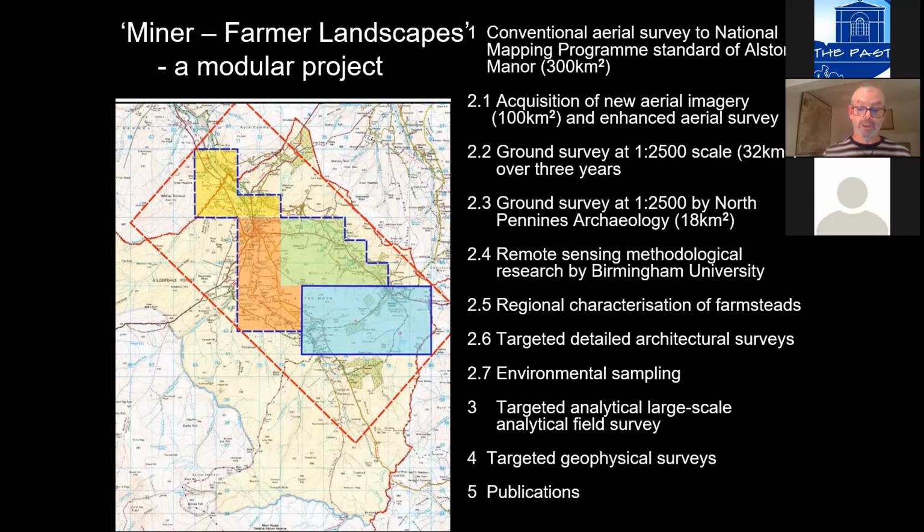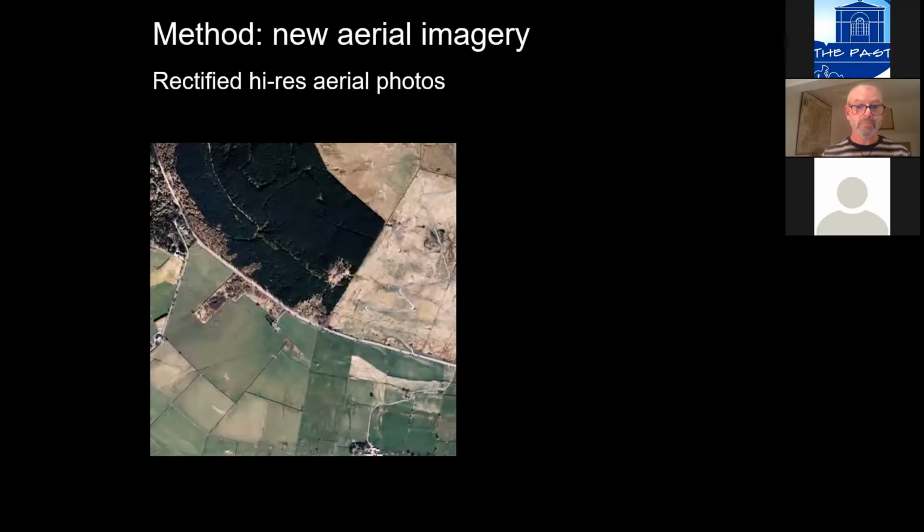And so this was a sort of exhaustive testing of the benefits of these different data sets, all of which have now become quite commonly available. But at the time, this was really cutting edge stuff. So this was the first set of aerial imagery we commissioned.